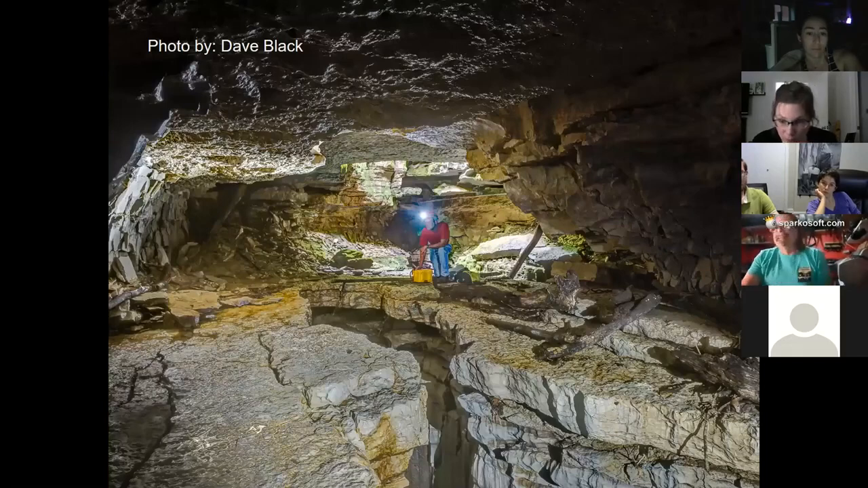This is what it looks like in that karst window. That's Ed. I see Ed all the time. He's had a back operation though, and he just hasn't caved much with me.